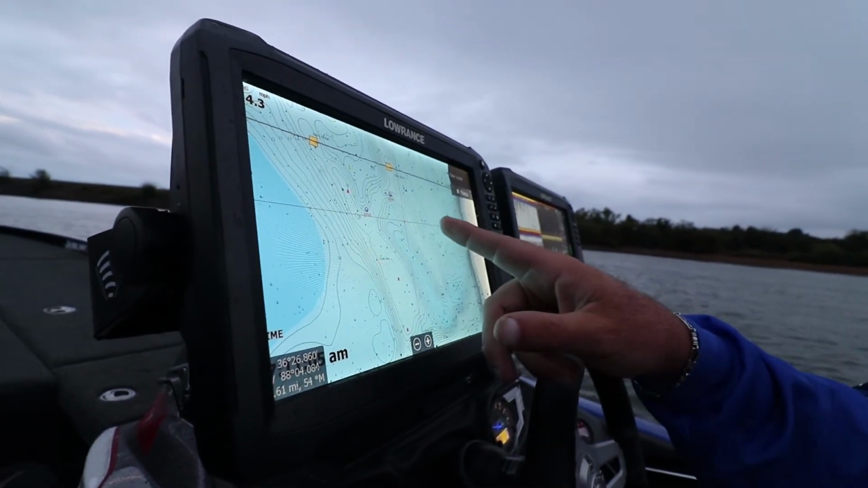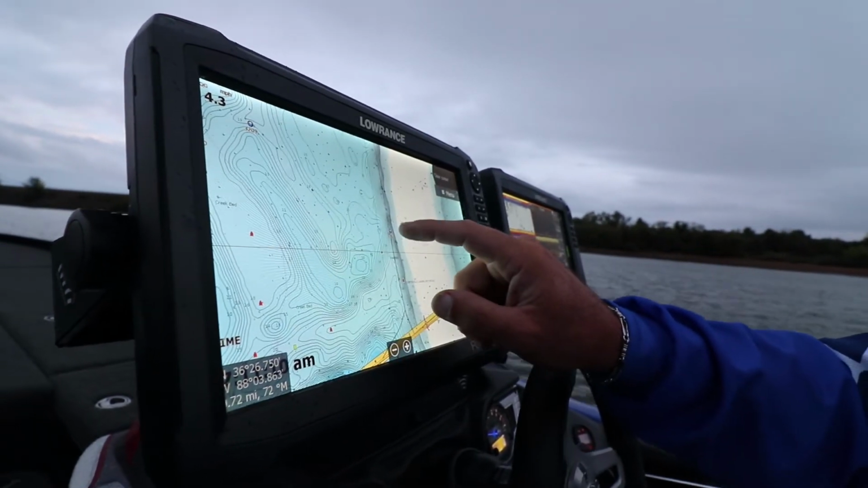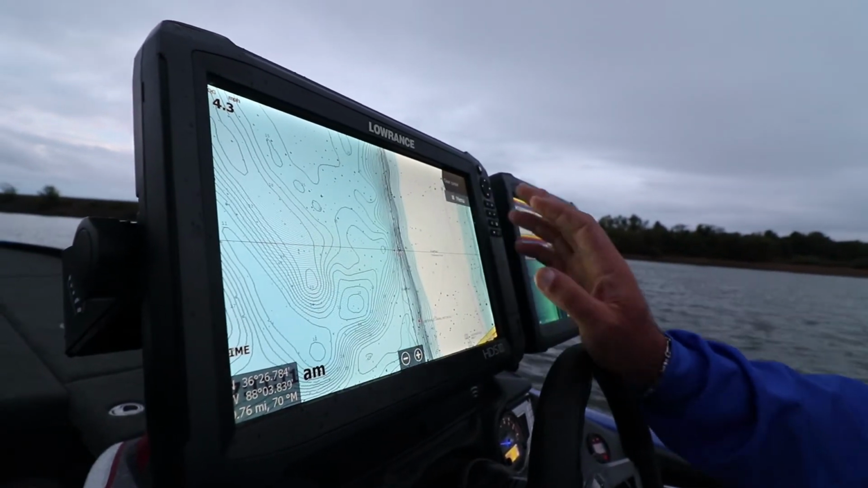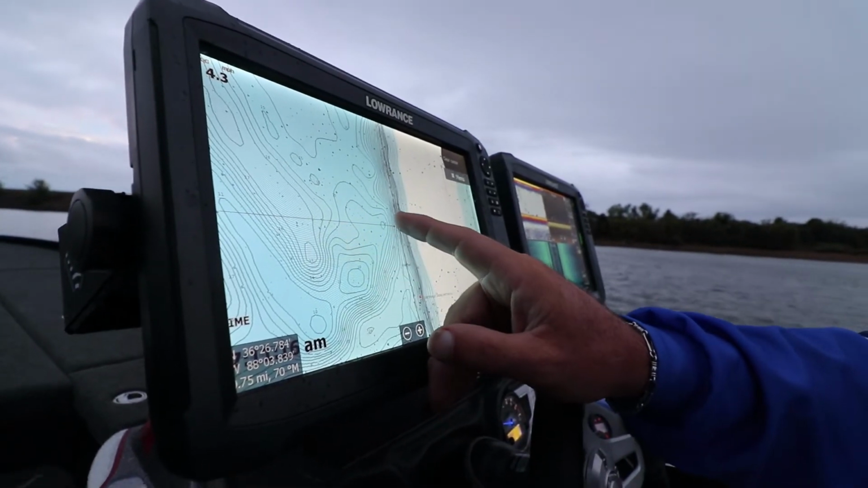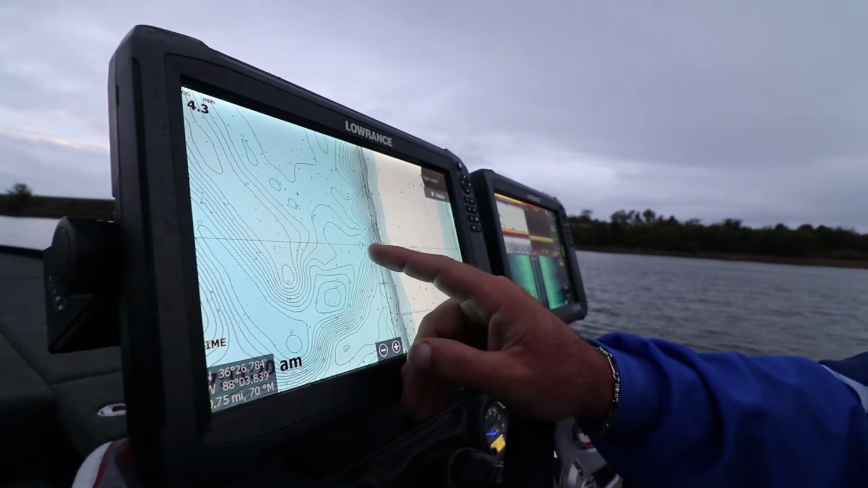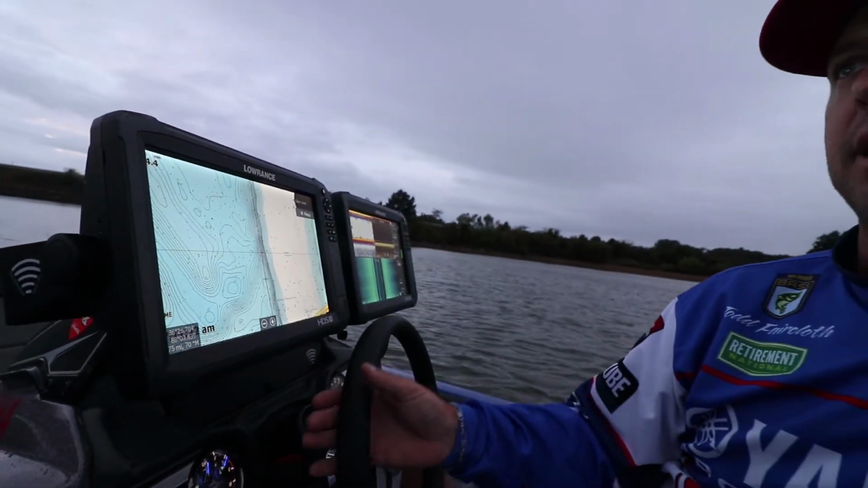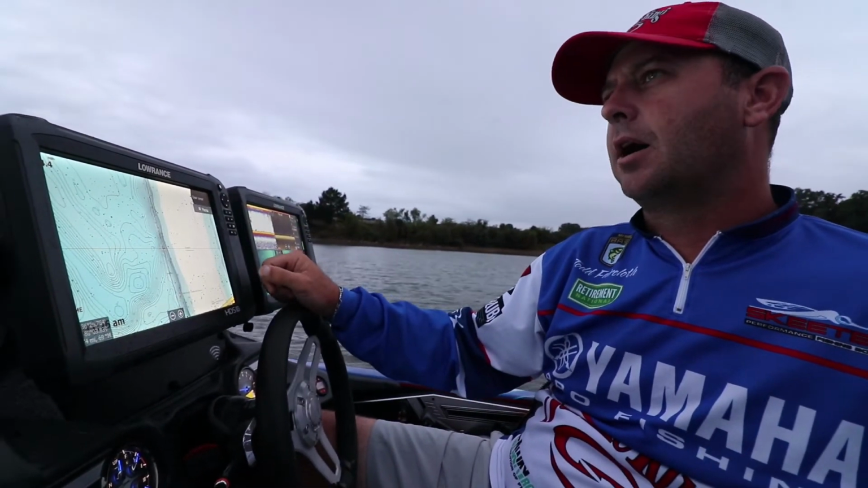If I don't get any bites on that type of stuff, then I'll run out here towards the main river channel. You see I've got one marked here, and people are like, well, what's obvious about that? Well, you have a point that sticks out here, and the river comes real close to it, so you're going to have a real sharp break right there on the river channel off a point. So that's something pretty obvious.